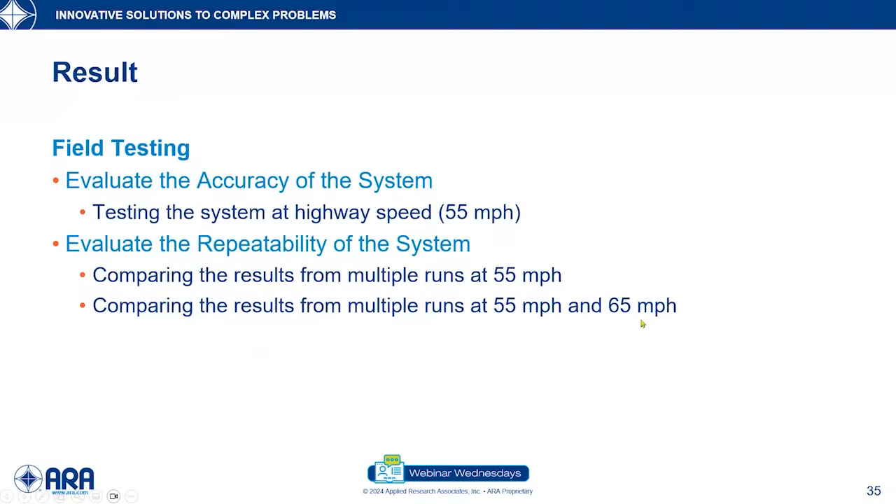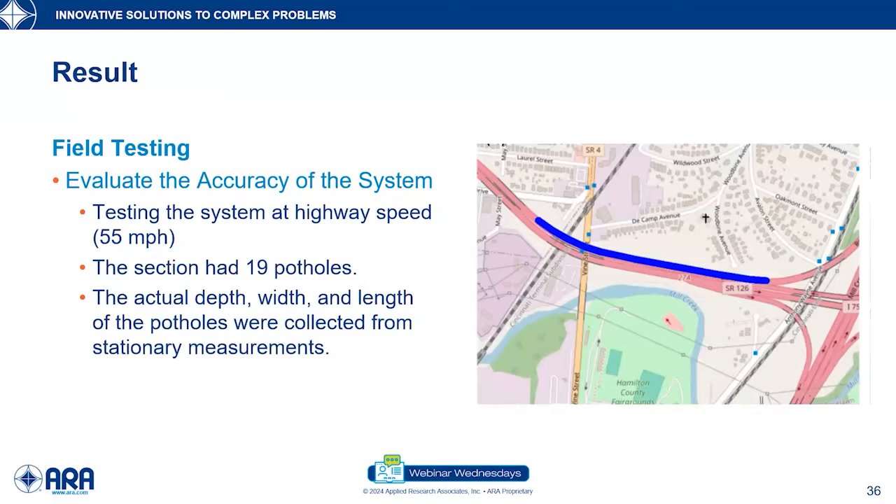So the whole idea was to gain confidence in the system in terms of accuracy and also in terms of the repeatability of the system. So this is the first part of the field testing, where we tested the accuracy of the system at 55 miles per hour.